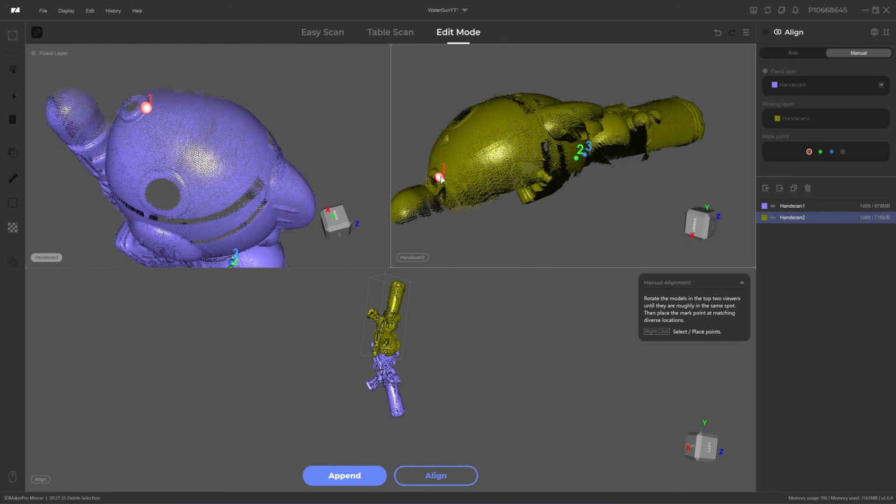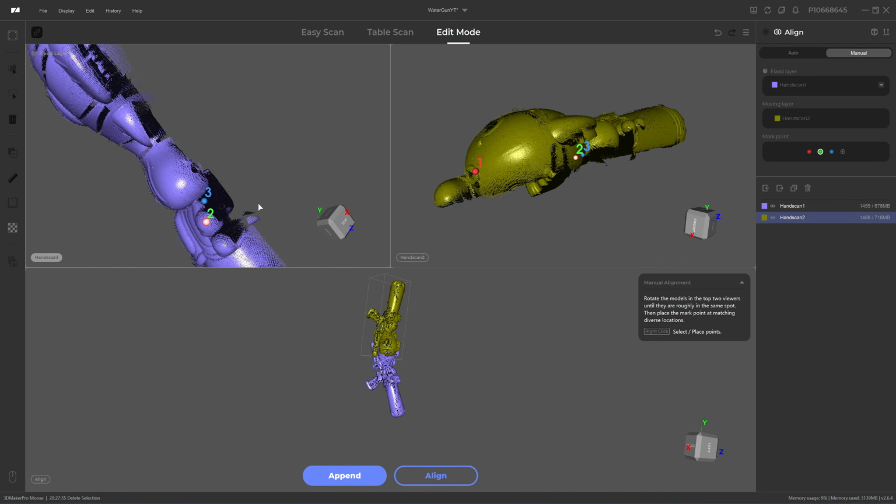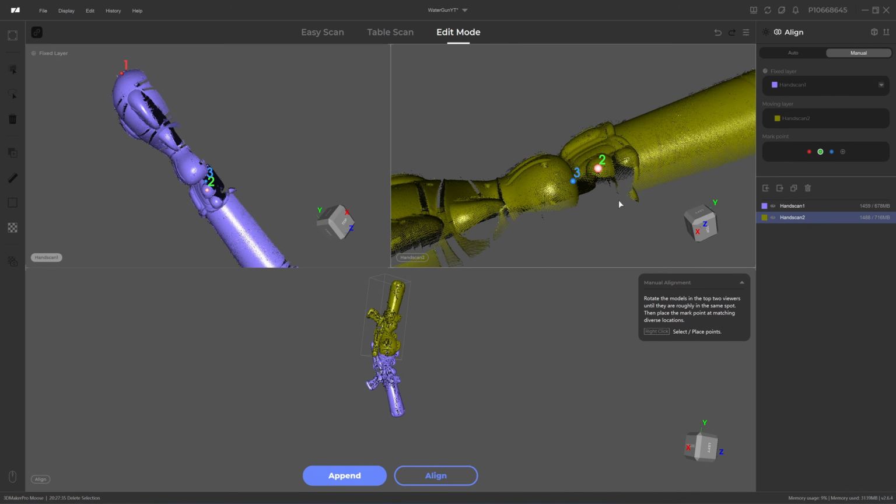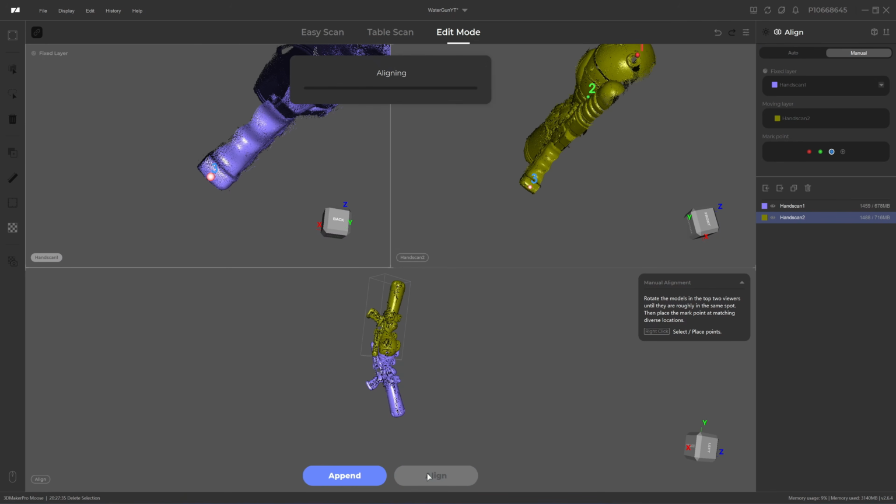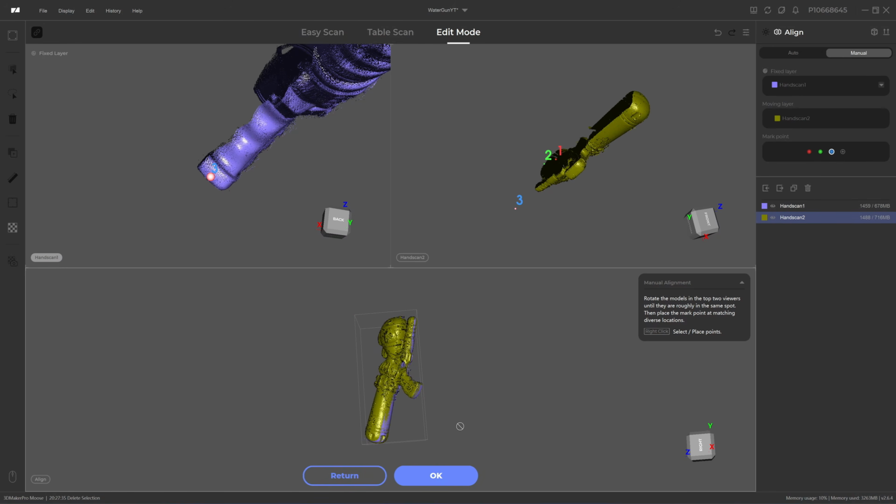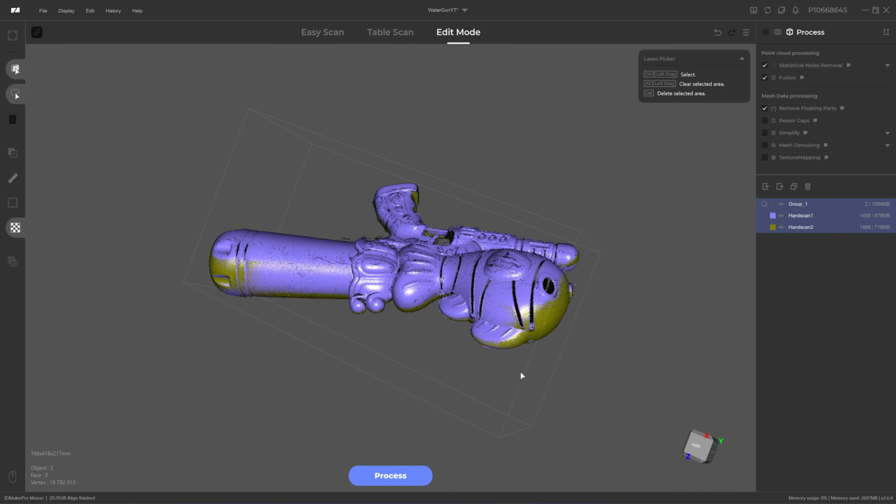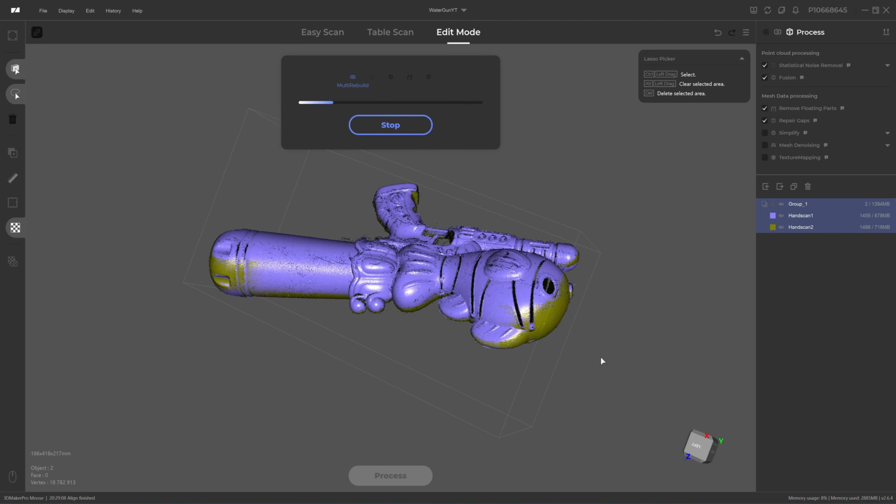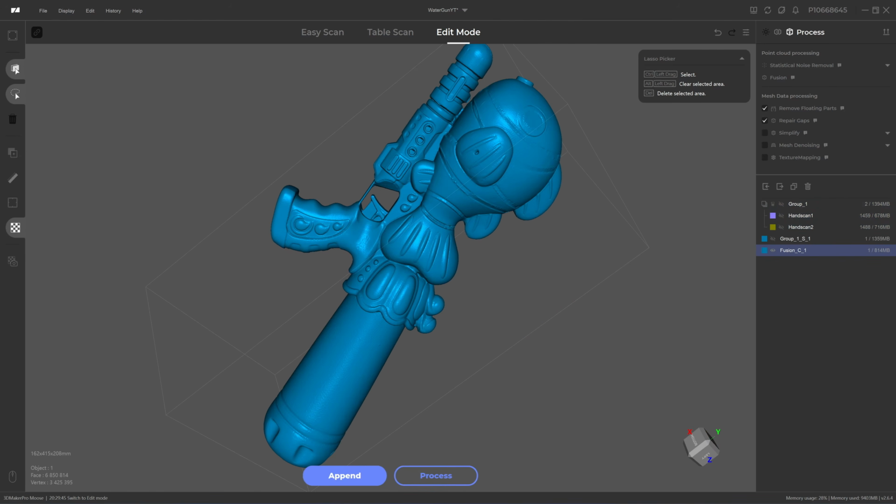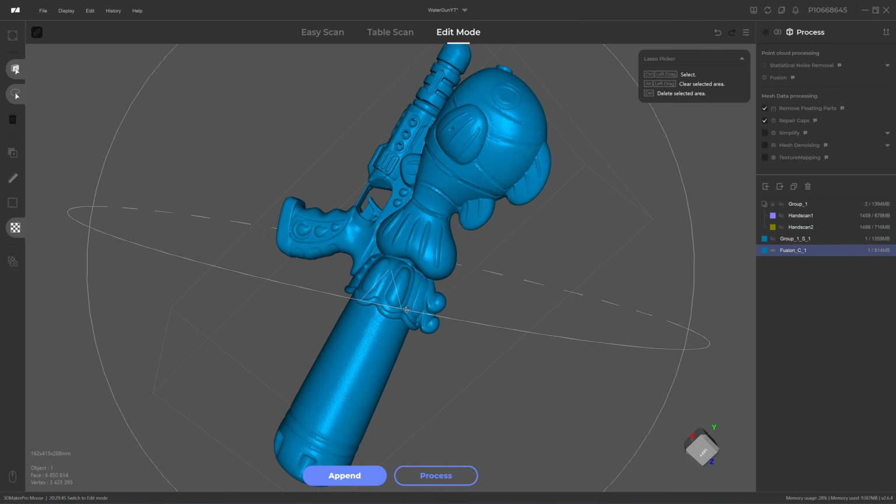One, two, and three. Okay, align. Okay. Next, I'm going to do four steps here. Click on process, advanced. I'm going to use 0.25. Click on apply. Okay, here's the result from the Mouse.